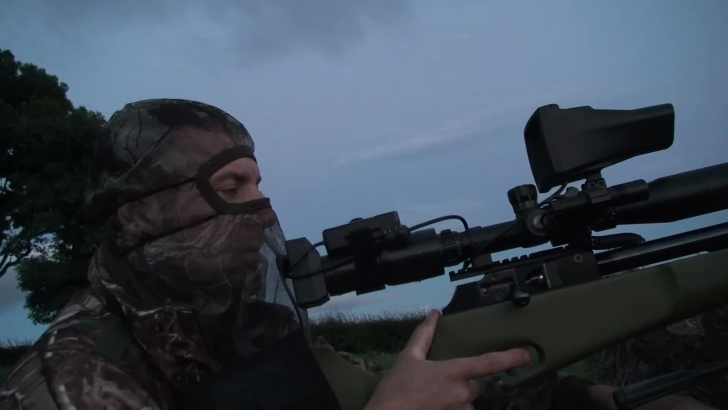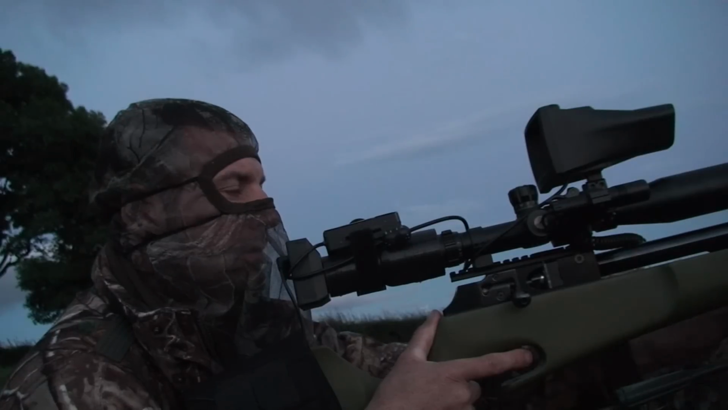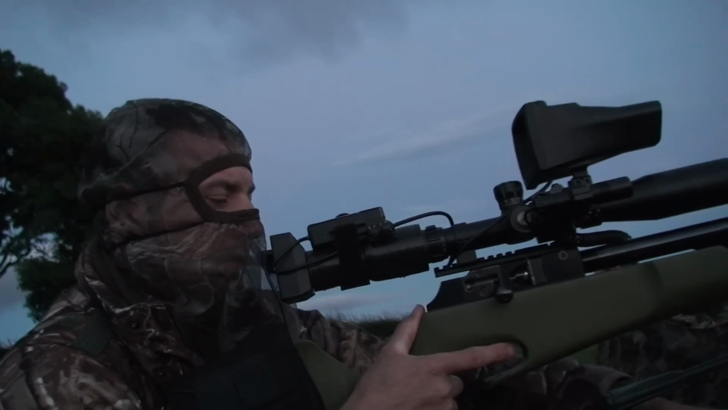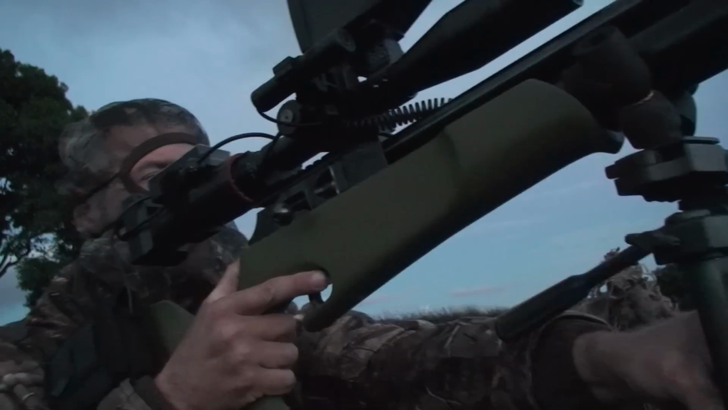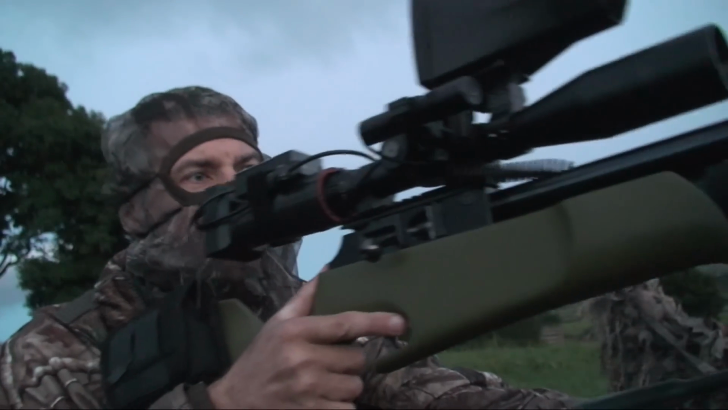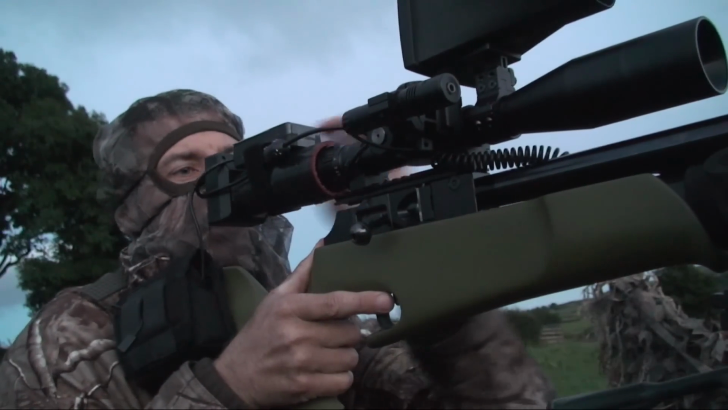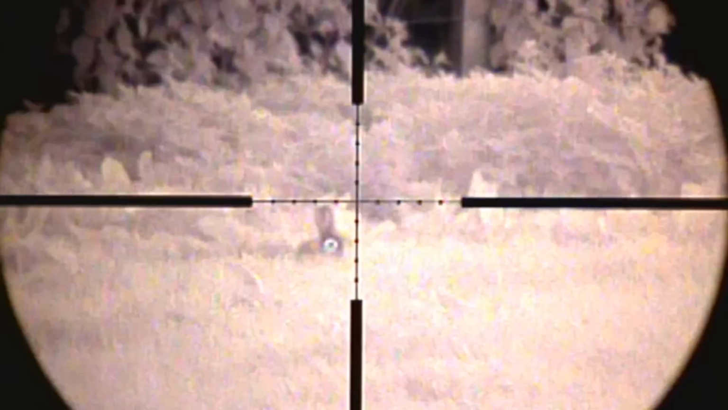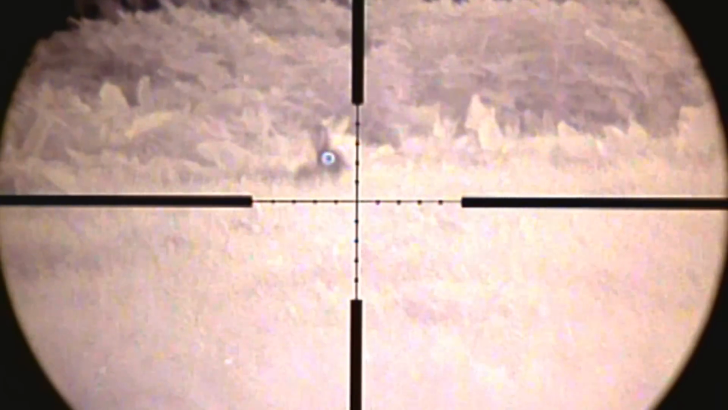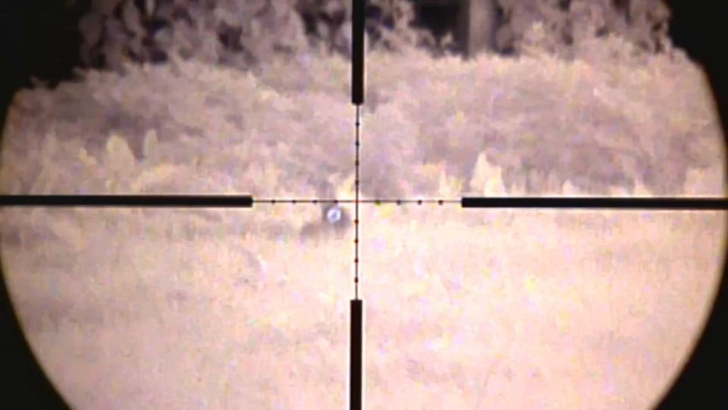Another one's just popped out away to my right hand side. Thankfully, it looks as if it's too busy munching away to actually notice any movement I'm making. You can see the laser much more clearly here, and it's dead centre of the crosshairs, so it should be my 40-yard zero.